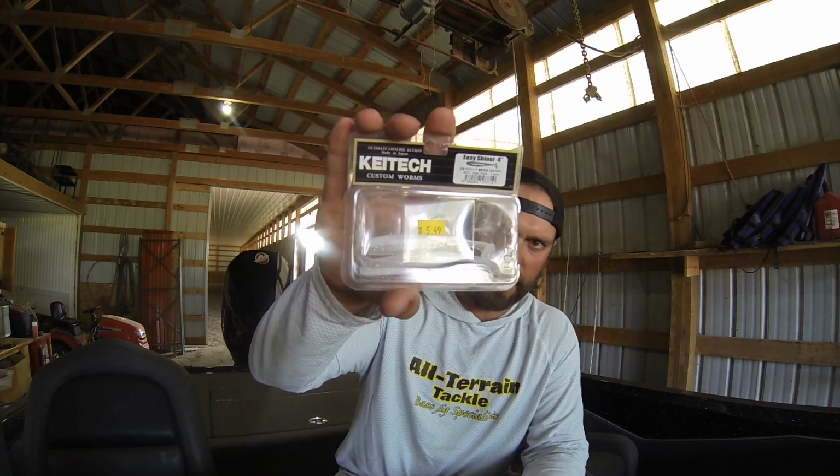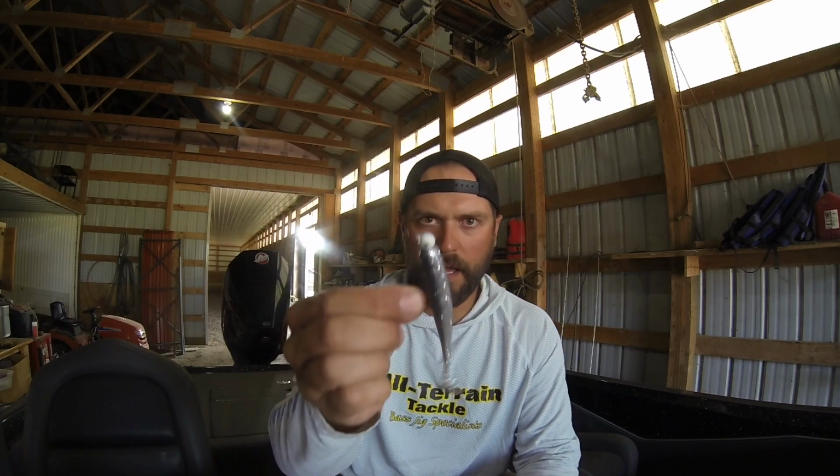So in the morning, I was catching smallmouth on a white Tech 4-inch Easy Shiner, like this guy here. I was throwing them on 1/8 ounce ball heads, and some of them are dipped, powder coated, custom painted by myself, just heating up the head and dipping them.